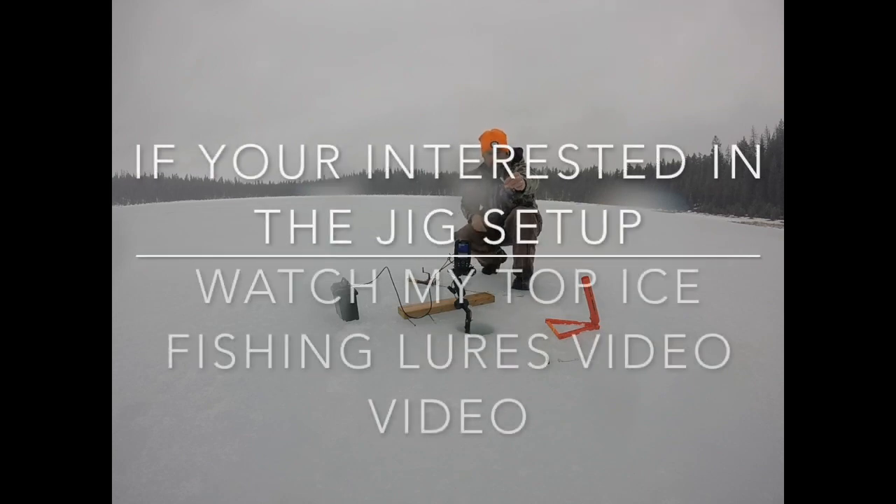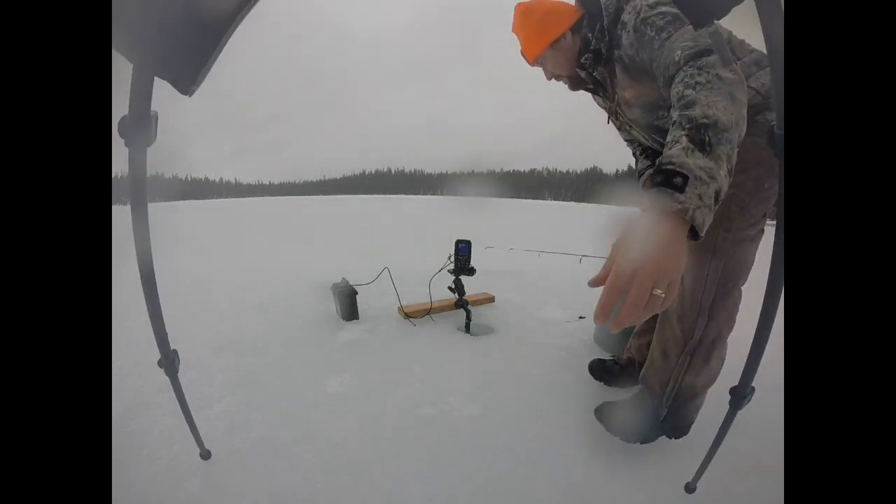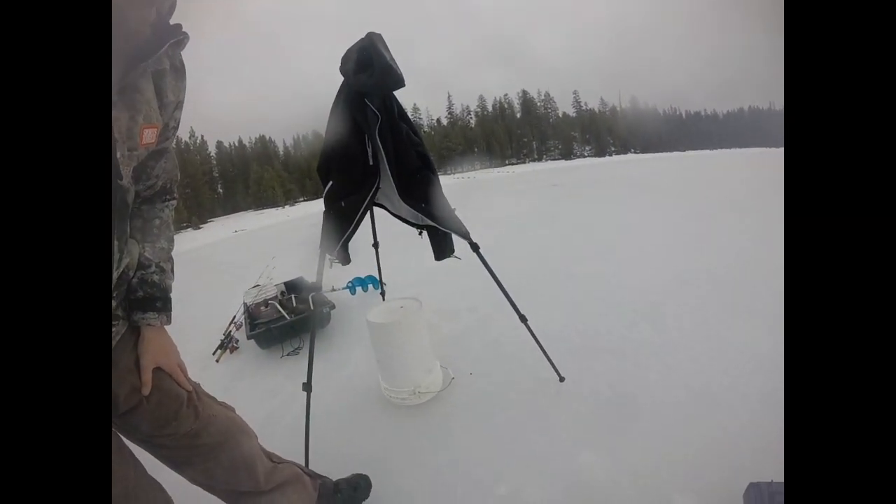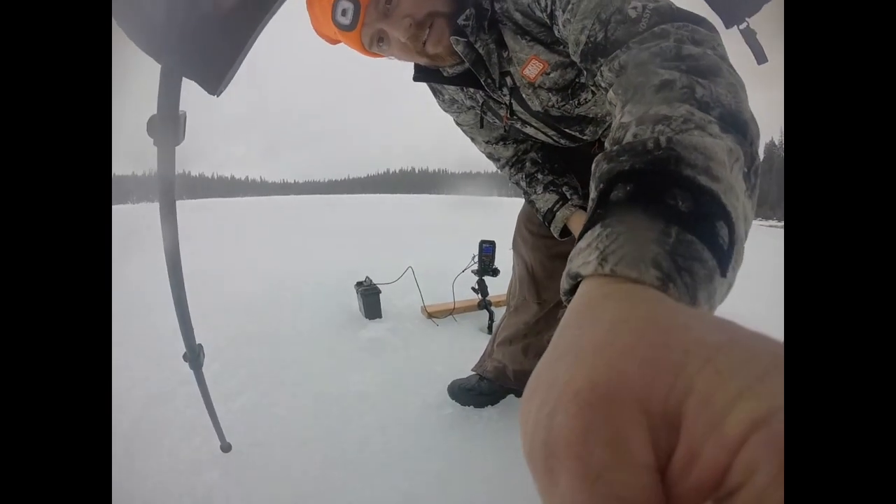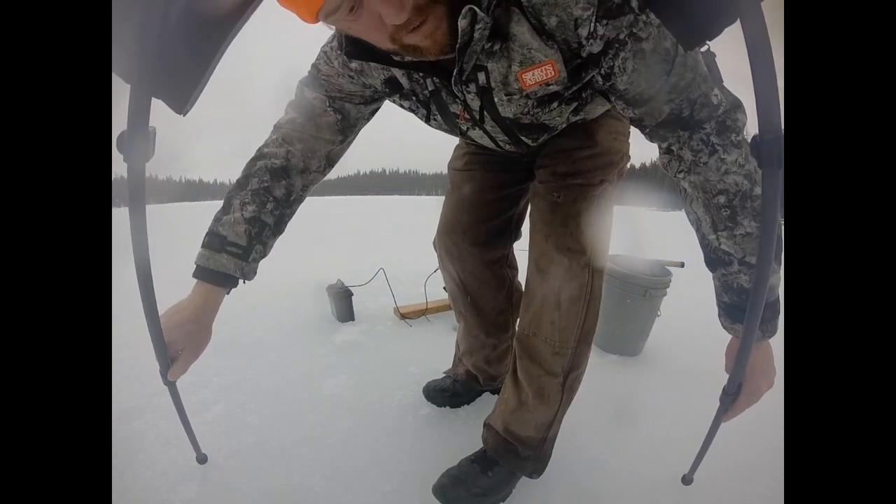So as you can see, I'm using my setup that has a green hair jig underneath, a white kind of tube jig or hoochie with glow eyes, and then I'm using fake gulp corn to tip the hook. So I'm going to show you real quick what I was doing when that fish came by, is trying to create a little rain cover, because obviously if the lens is constantly wet, it makes for pretty crummy footage.